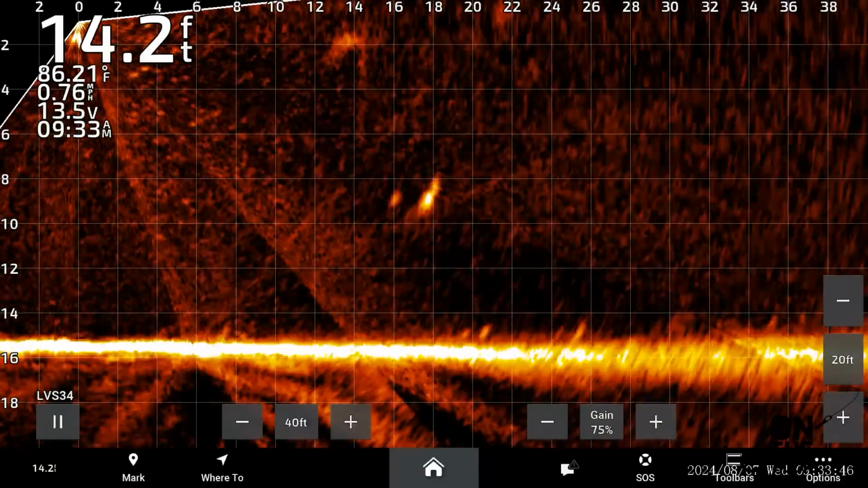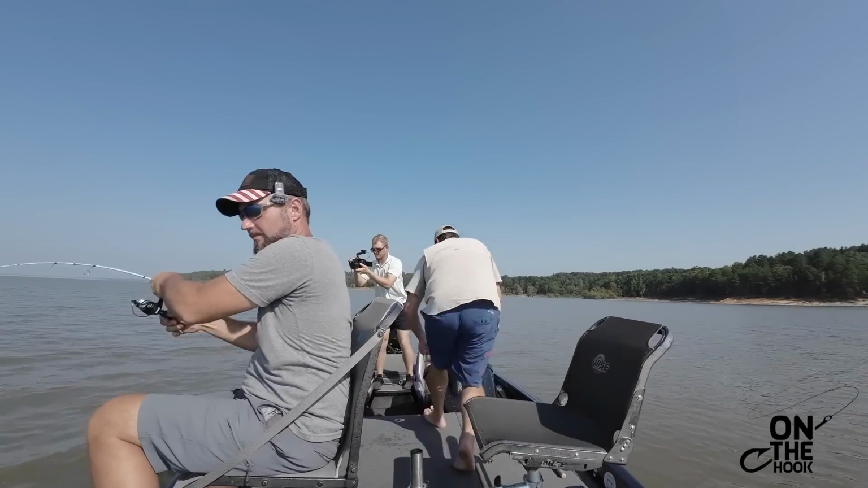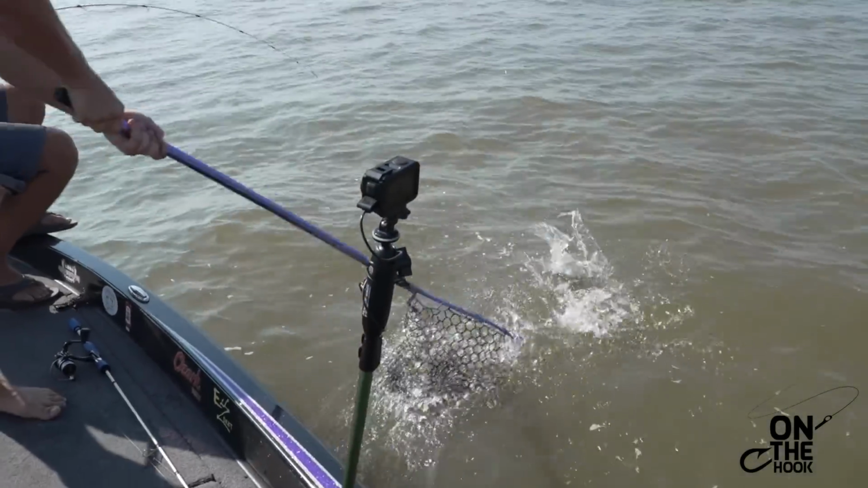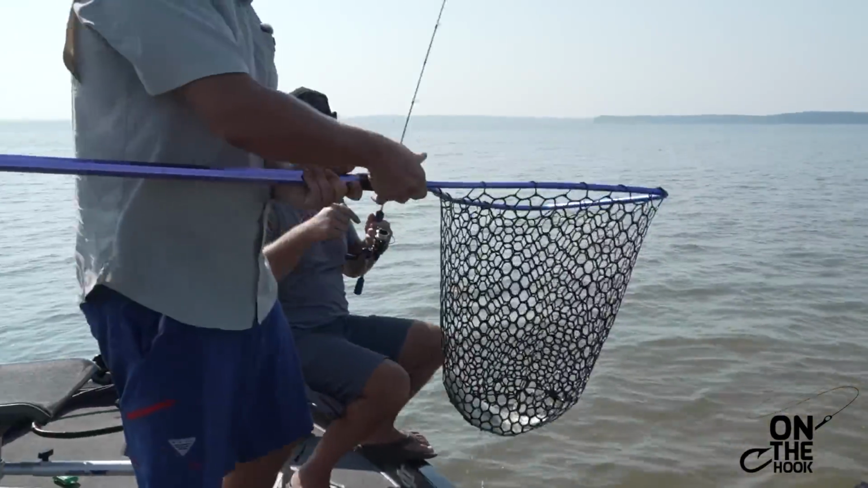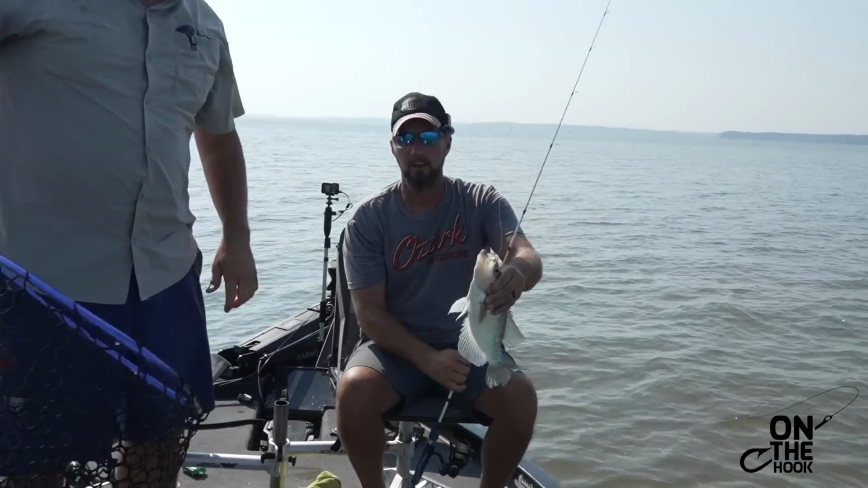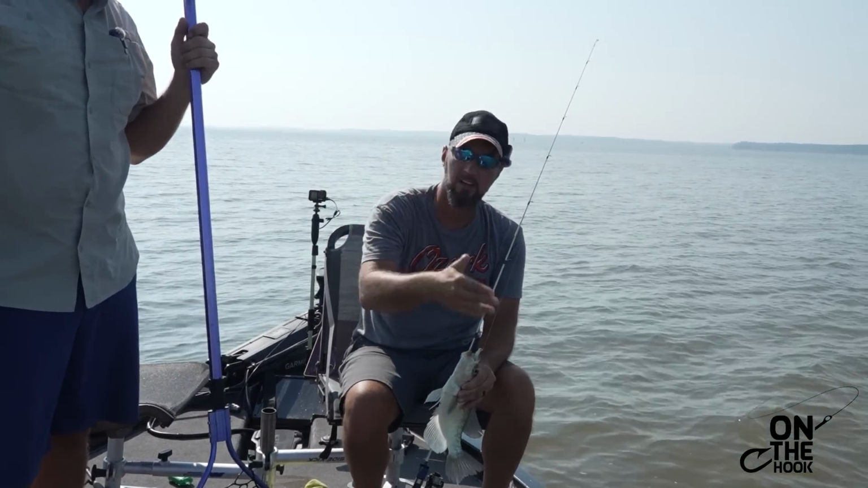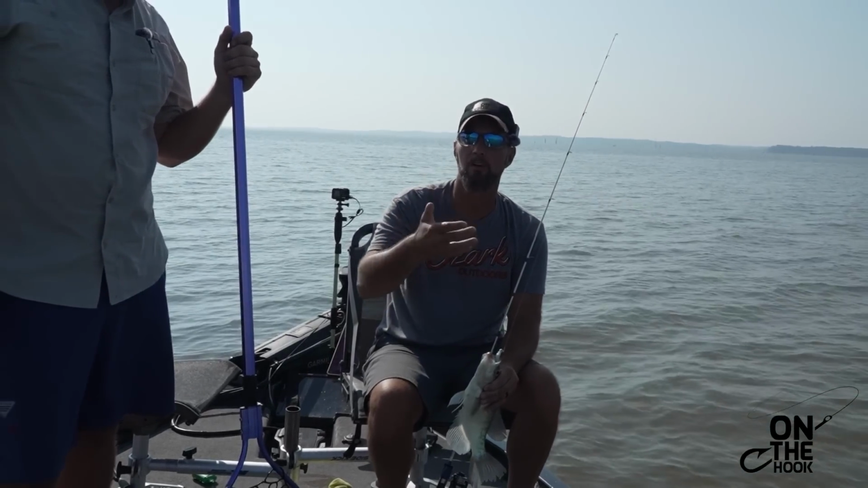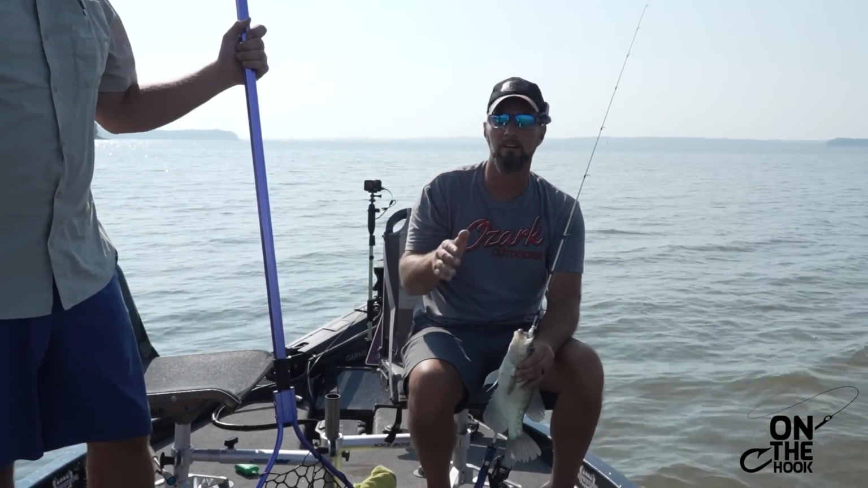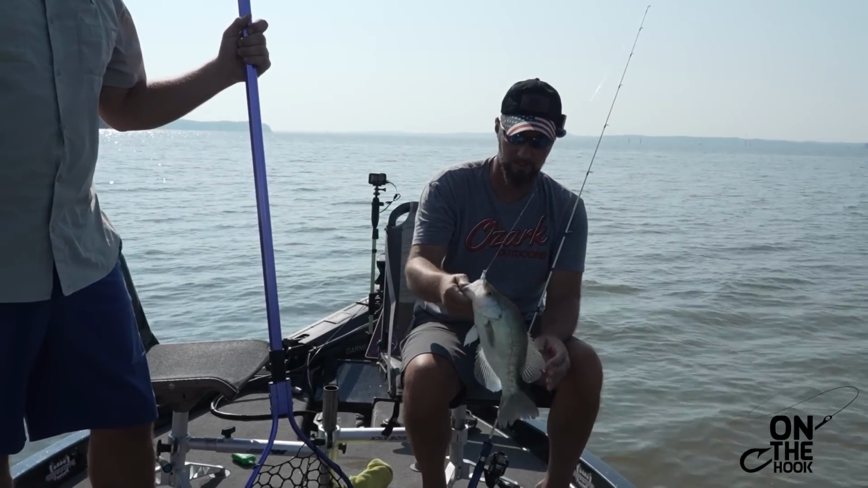Uh-oh. Ooh, she wanted to, didn't she? Here she comes. Got her. I'm slow rolling it in because he wasn't ready with the net. Perfect example of the net wasn't ready. I did not bring that fish's head out of the water. I let it stay down until he was ready. Then I brought it up for him to be able to net that fish. That will save you so many heartaches. It is unreal. Don't get that fish's head out of the water until that net is ready to go.